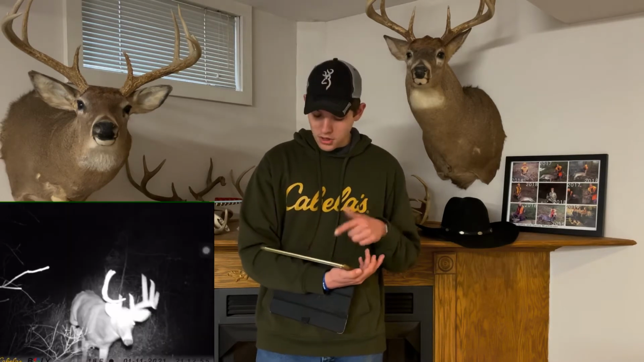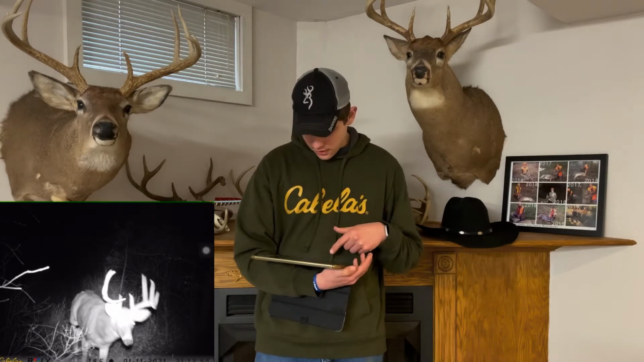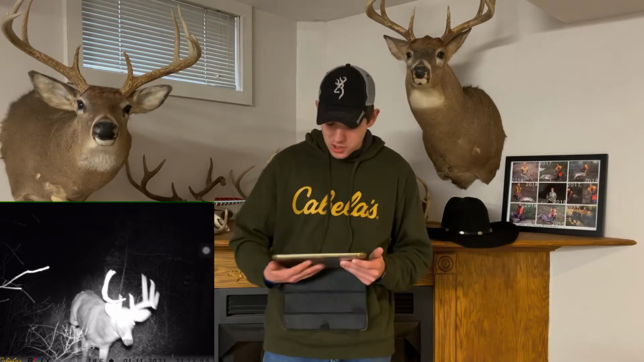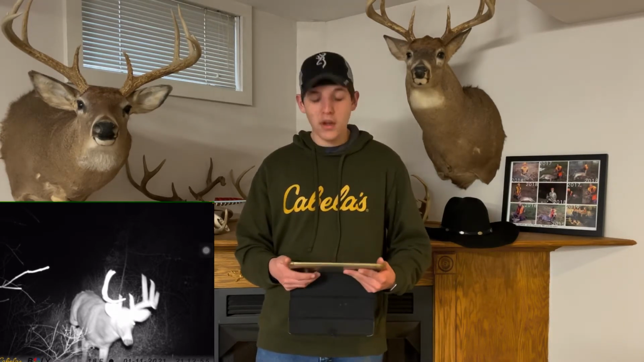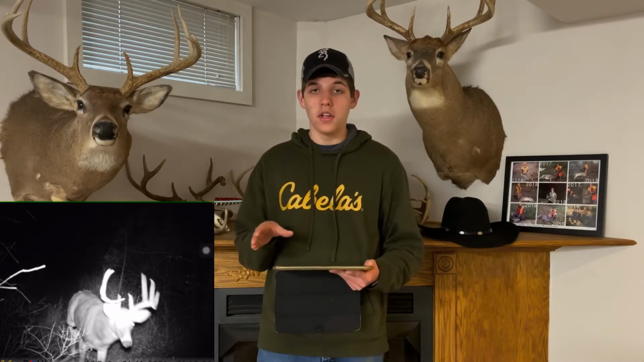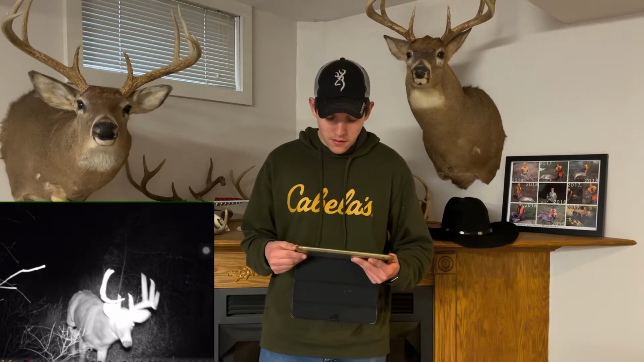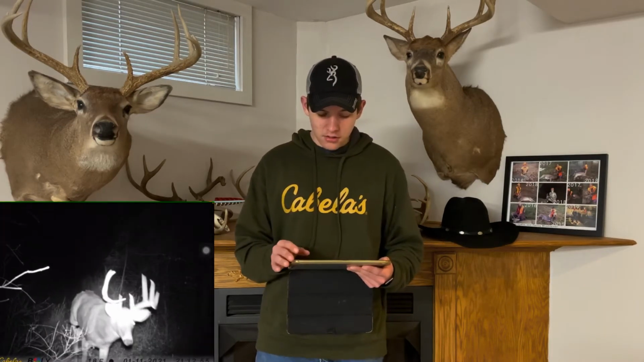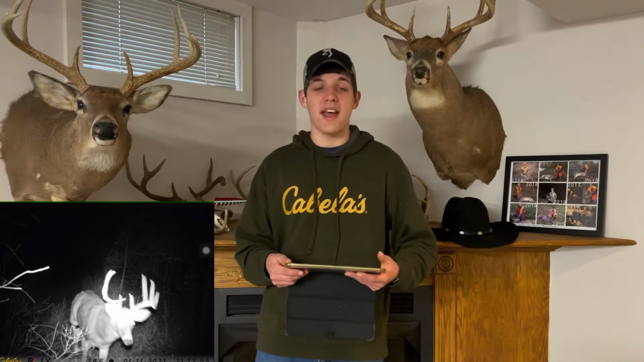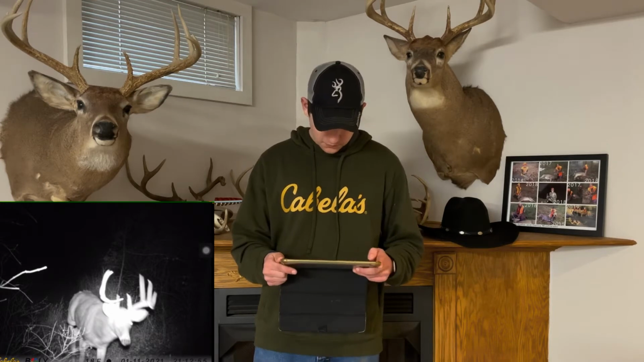So I'm just starting right here. This is our first buck, on the night of January 11th. Season was still open by then, but we hadn't really checked the camera. I'd say that's a pretty big deer. We only hunt about 20 acres, so it's kind of hard to keep tabs on a bunch of deer, but this is a really nice deer, bigger than we've seen. It's a little blurry, so I can't tell how much mass that is, but a really nice deer on the 11th at 9 o'clock at night.